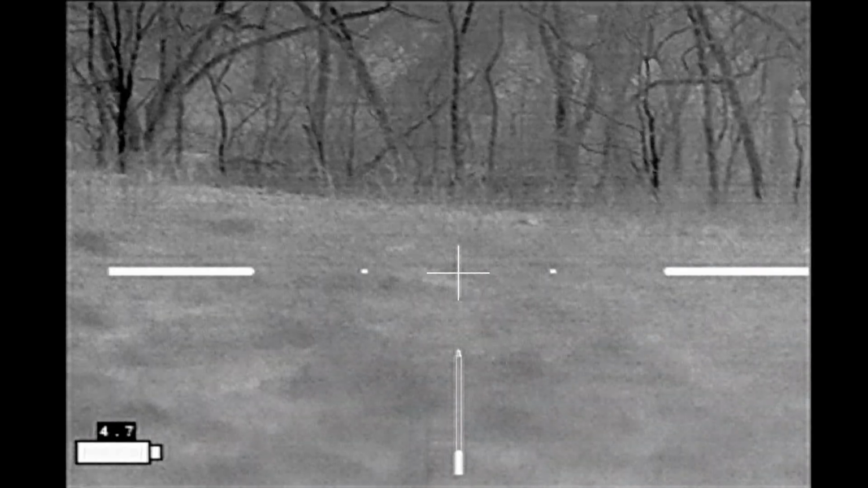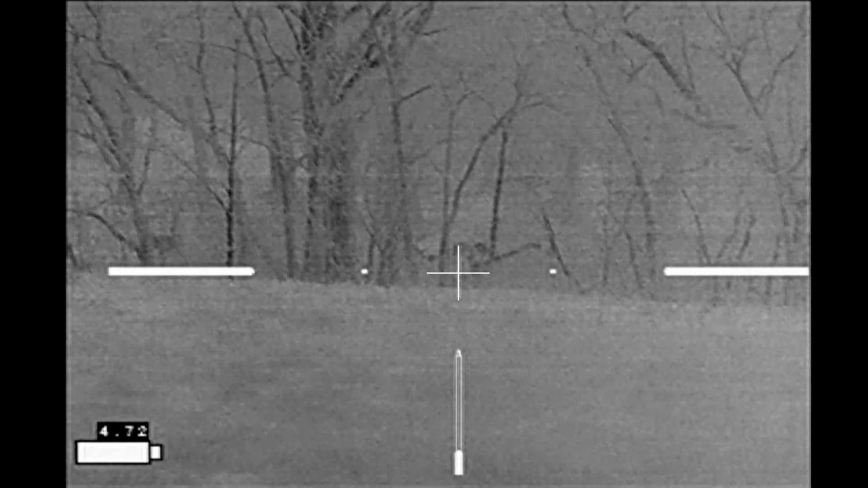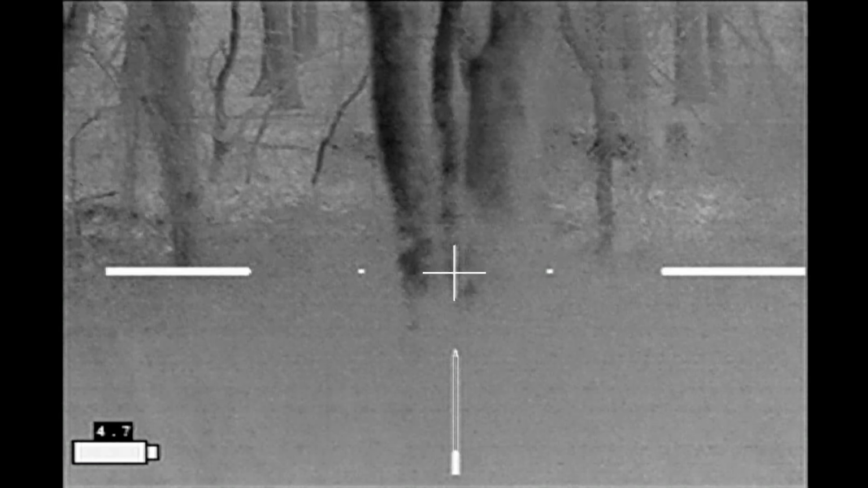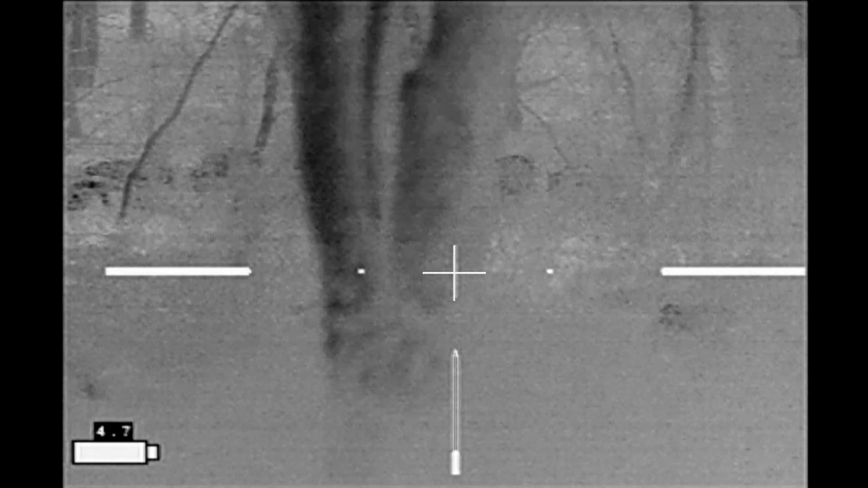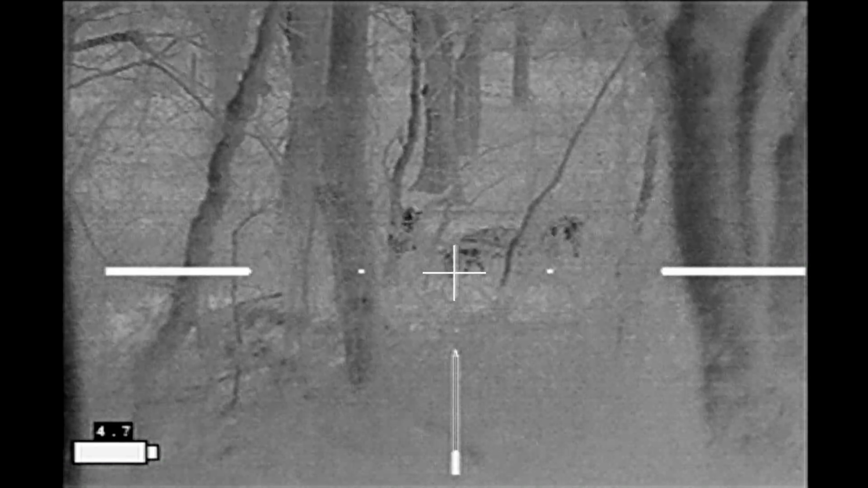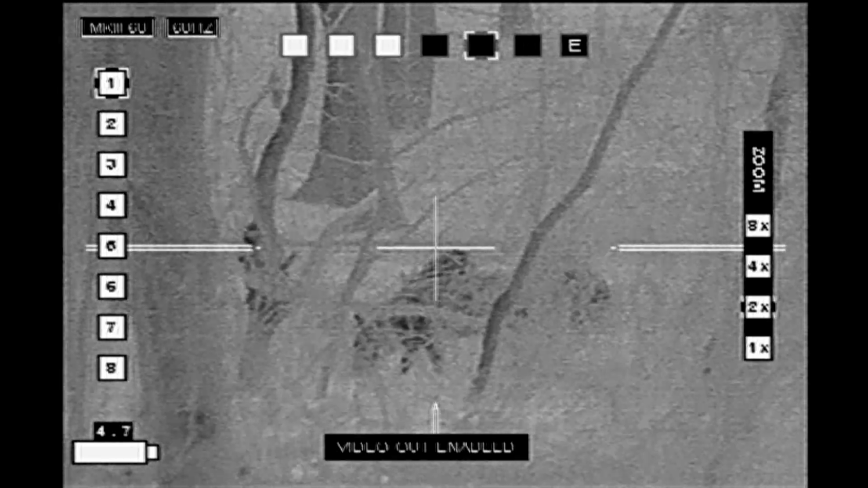This is partway through the stalk. And you can see the hogs through the trees and all the brush on the other side of the creek. I've moved up some. I'm closer, but I really haven't bettered my shooting position. So I move up again with a slightly better view. It looks like a pretty good sized sounder. I don't see any piglets. All of these look to be younger hogs.